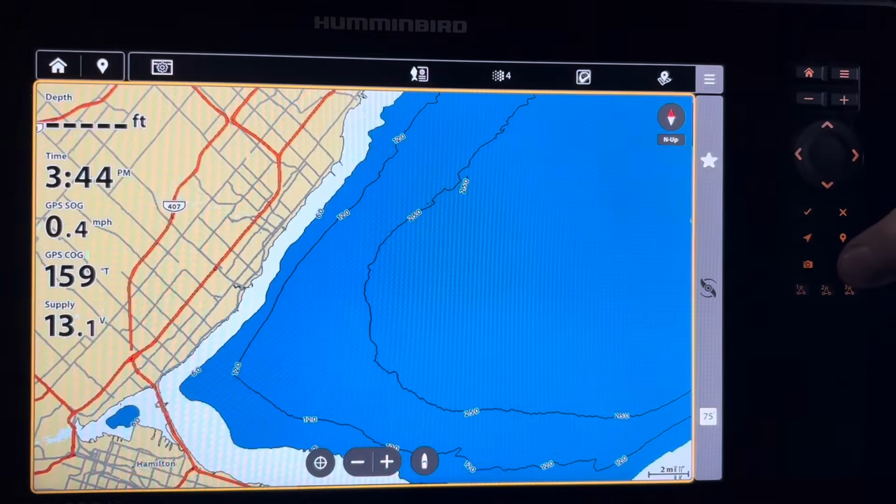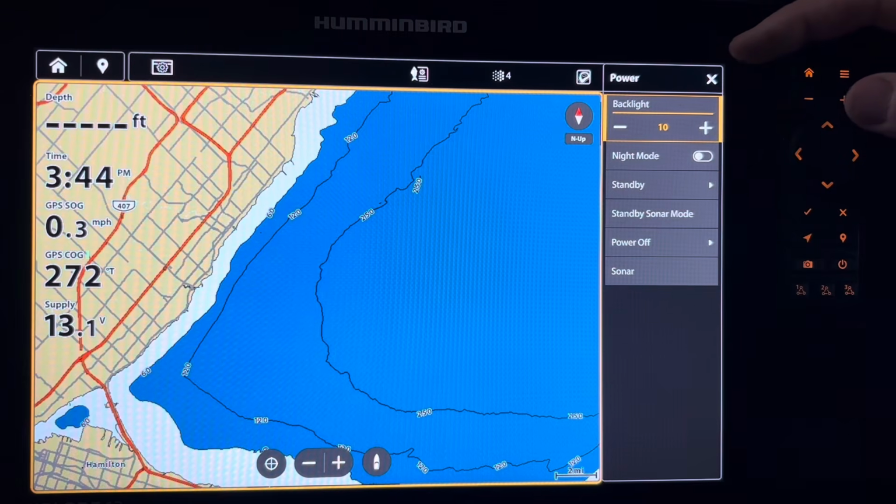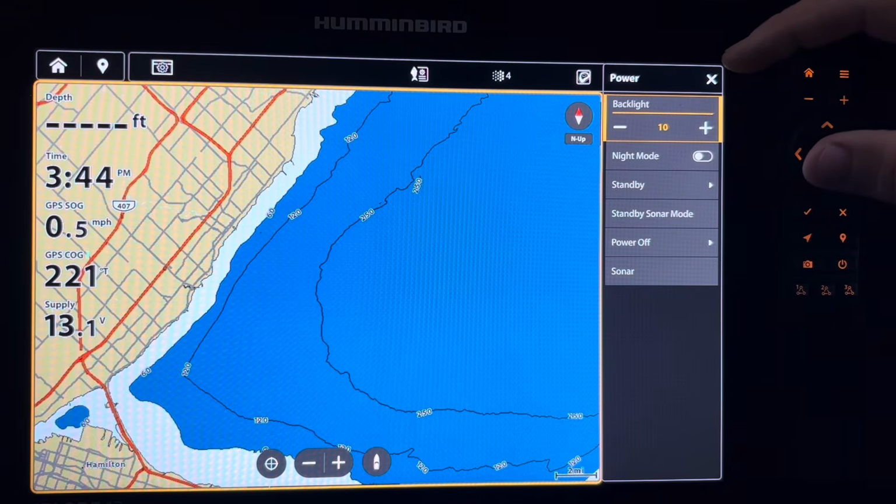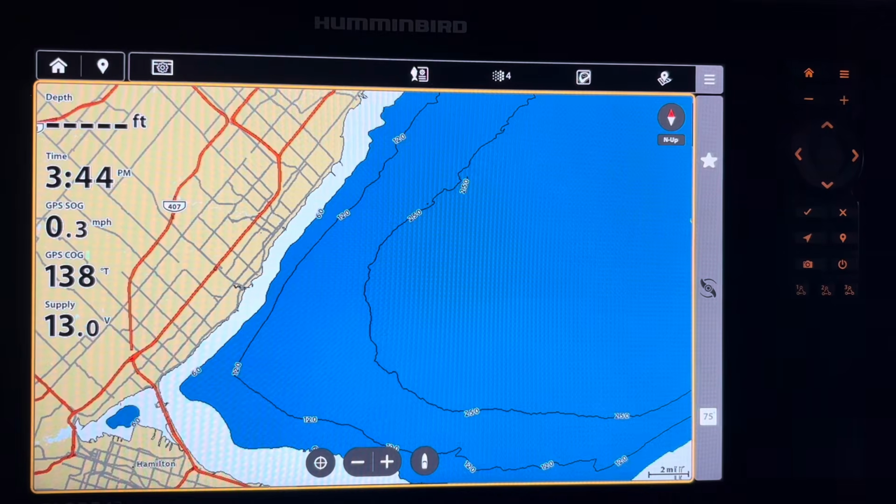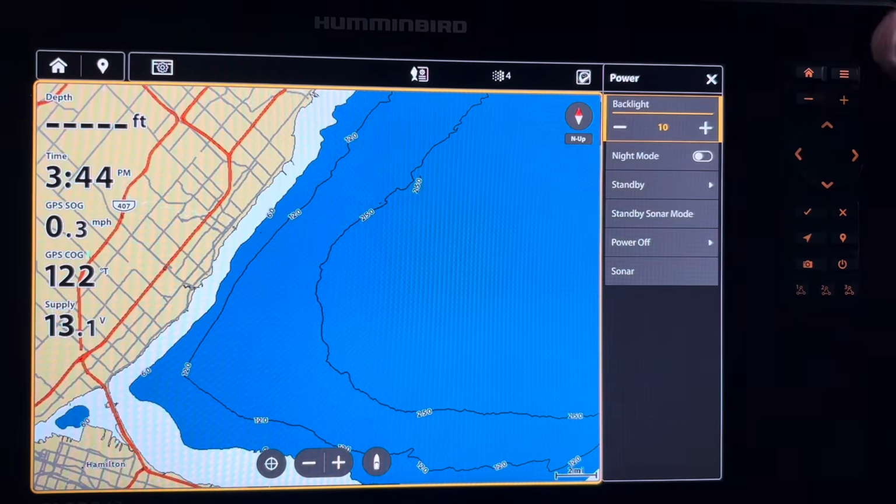If I press that, you will see that I get a menu come up. And on this menu, you can see that there is a power with the X. Keep in mind that the Humminbird XPlore is a cross-touch interface, so you can use the touch screen or you can use the buttons. So I can use this X if I want to power it off, and you see that it's gone. But let's go back to it because we want to use that screen from the on off button. So I press it and there it is back again.